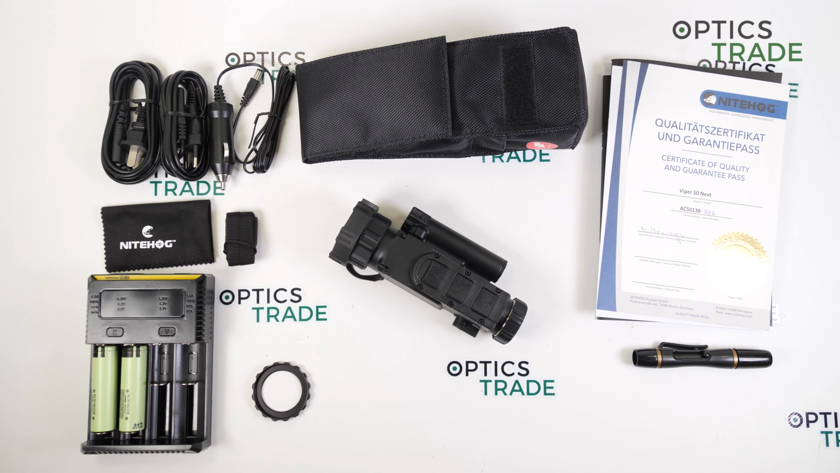The device also features scene type, so you can choose what you are currently observing, and you can also choose the weather type. If it's hot, it is normal weather, or it is wet or rainy weather. So depending on the type you choose, the device tries to make the best possible image quality.